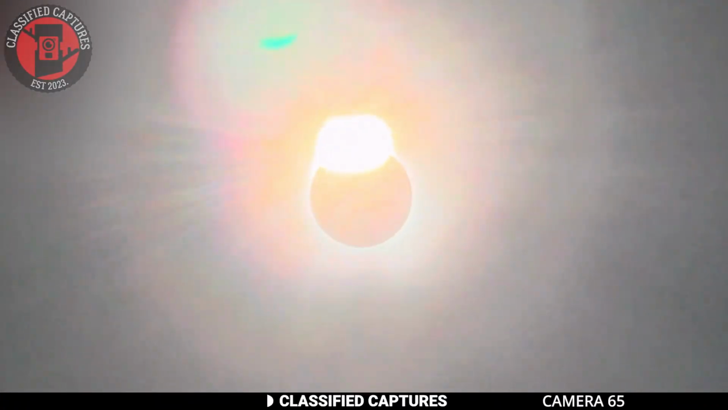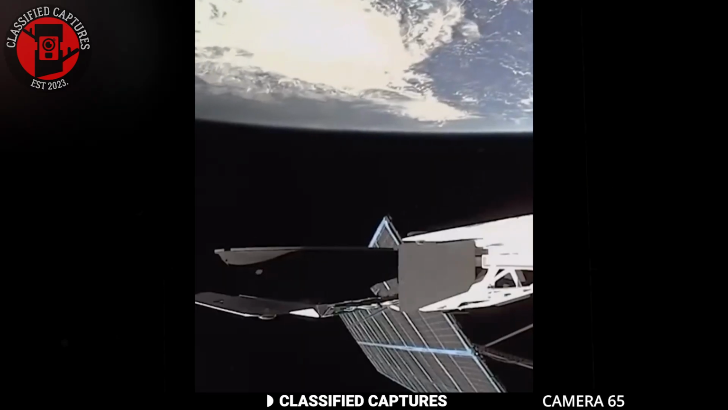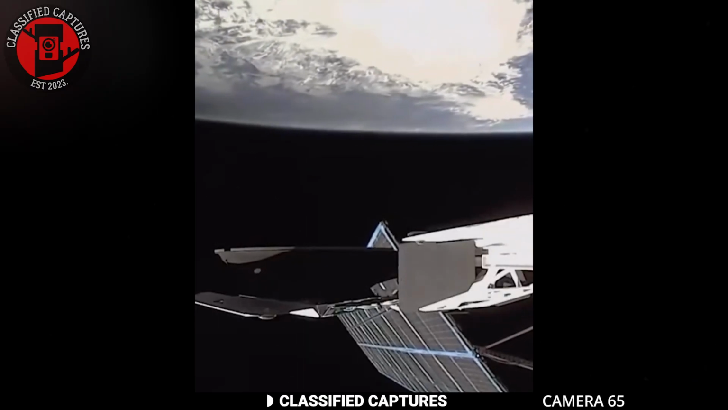When we observe an eclipse, it's always from the Earth's perspective. However, this time, let's take a closer look at it from space.